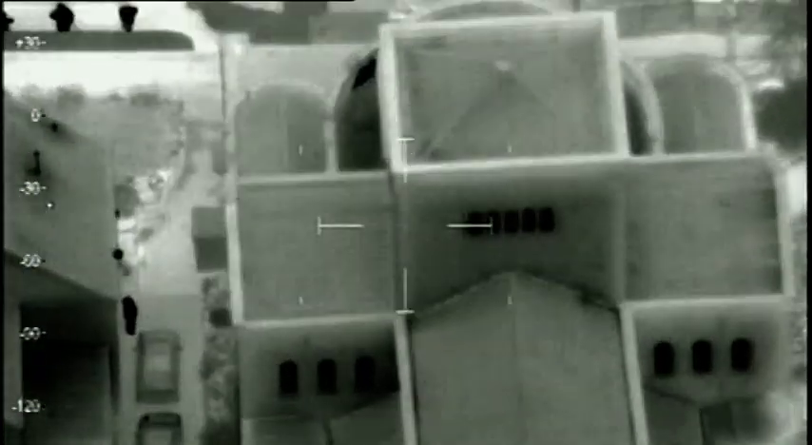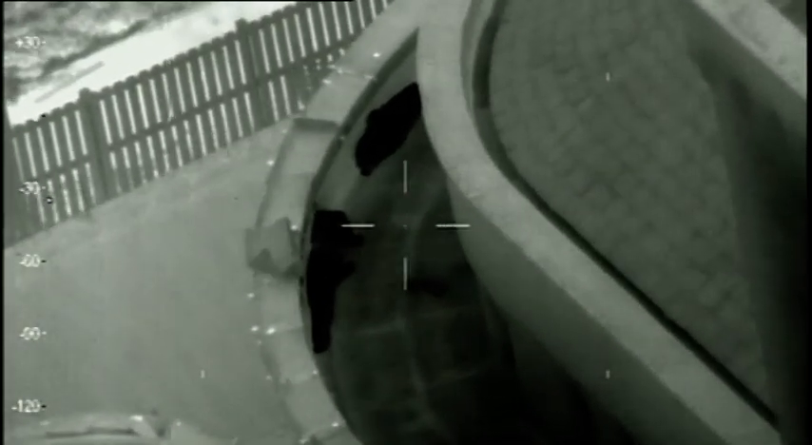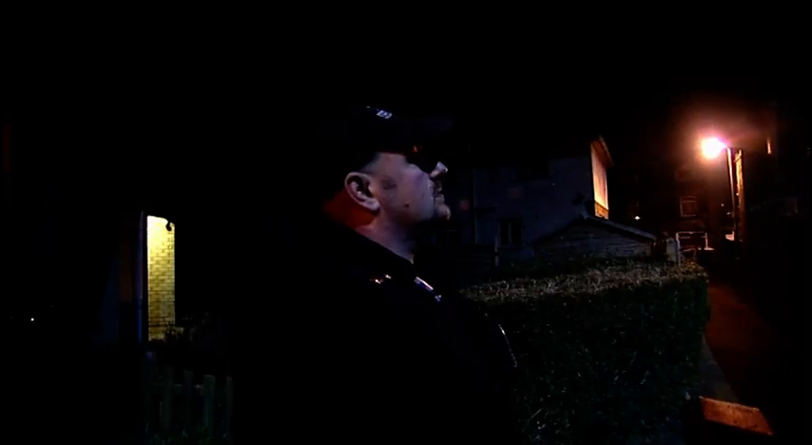The thieves aren't budging. Either they think the police and their helicopter will eventually go away, or they don't realise they're caught on camera. Helicopter's seen you! Get your asses down here now! We're pulling out on these persons now, hoping they're going to give themselves up. If you just stand back, we're not there.